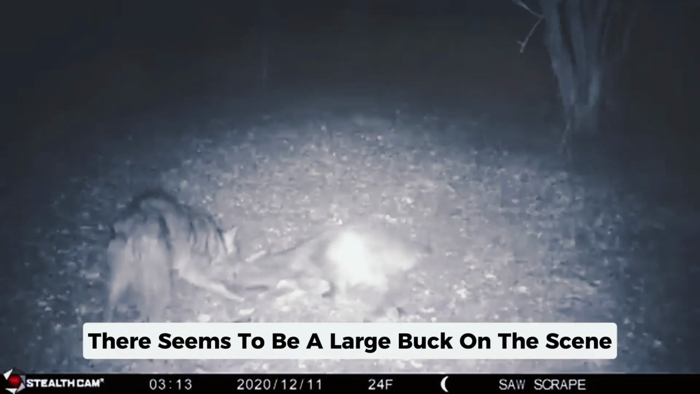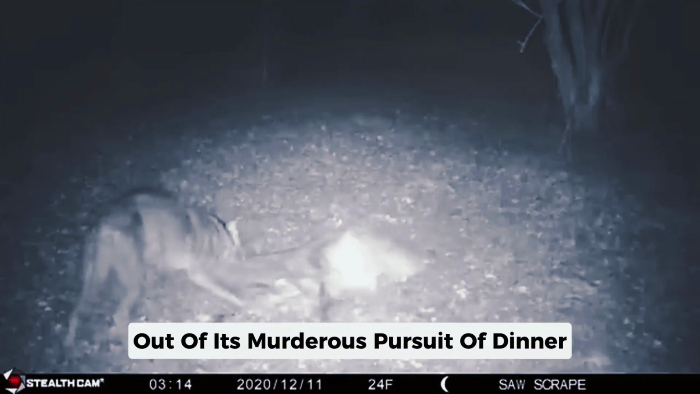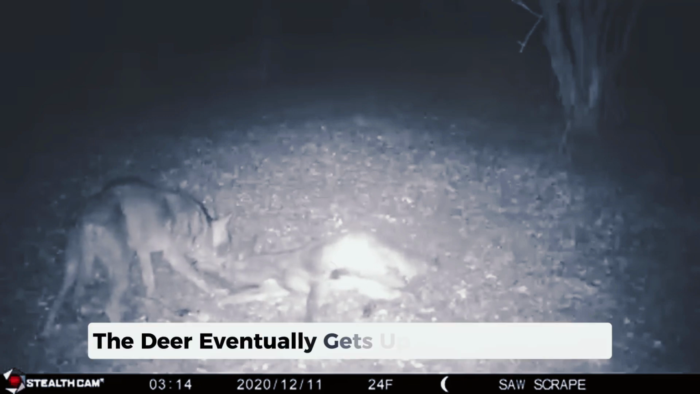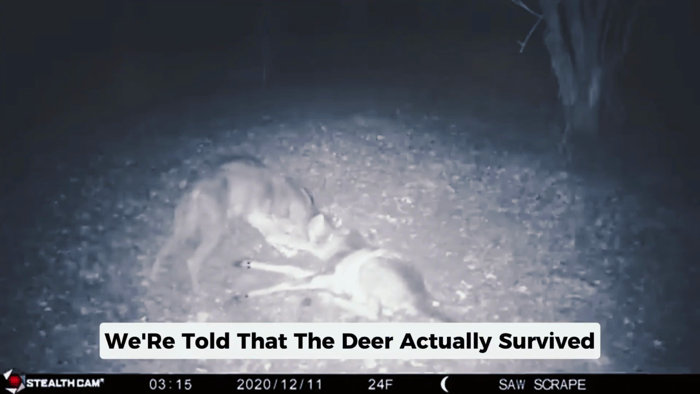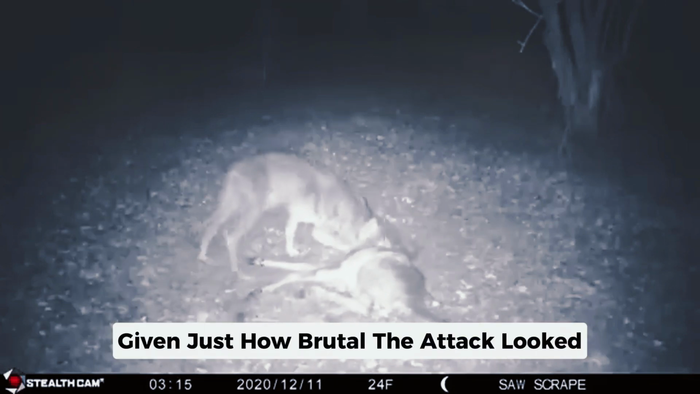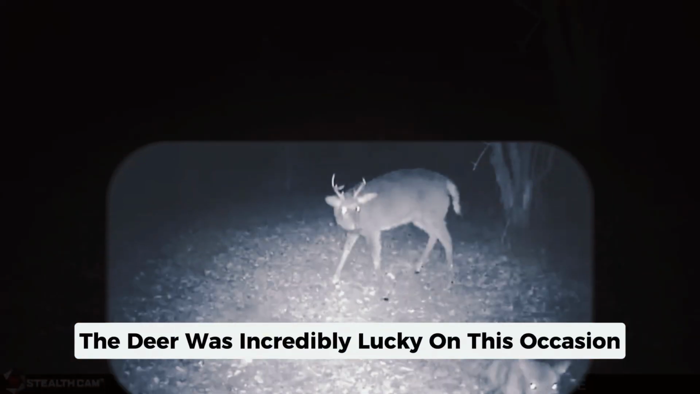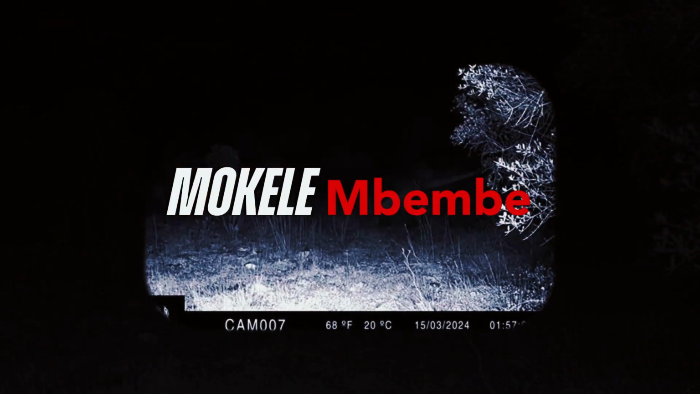There seems to be a large buck on the scene that startled the coyote out of its murderous pursuit of dinner. Although clearly stunned and apparently still lying on the ground for a few moments, the deer eventually gets up and walks away. We're told that the deer actually survived. This is remarkable, given just how brutal the attack looked and the fact that the predator seemed to go straight for the jugular. The deer was incredibly lucky on this occasion.